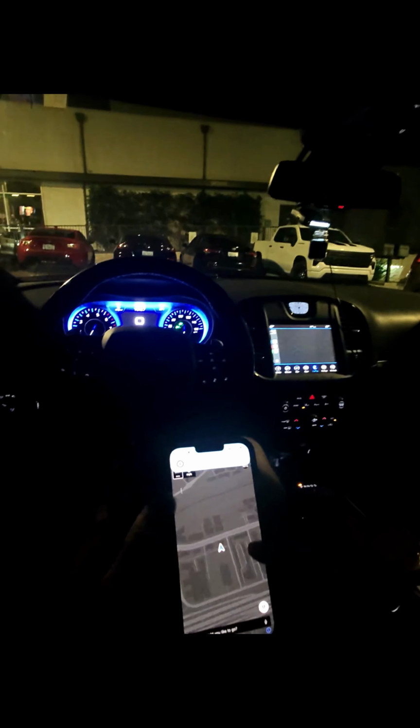Put my police radar on. Please, God, let me get back to the crib without getting no damn ticket. Well, nothing happening. My shit going off the radar. I'm like, damn, what the fuck? Please. I ain't got time for no police.